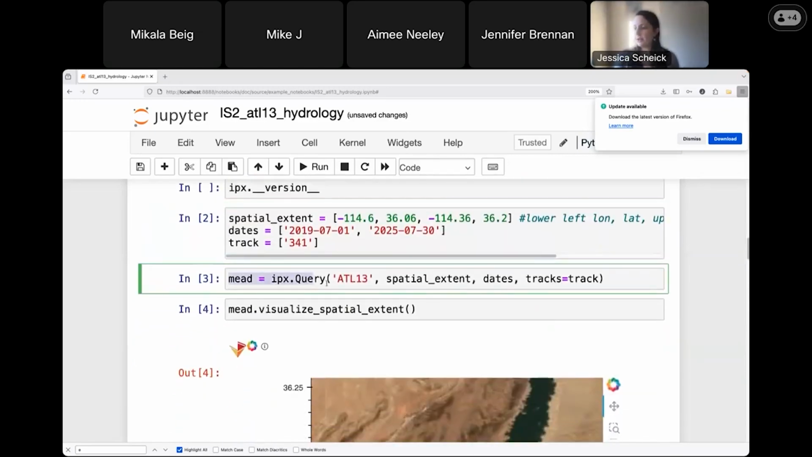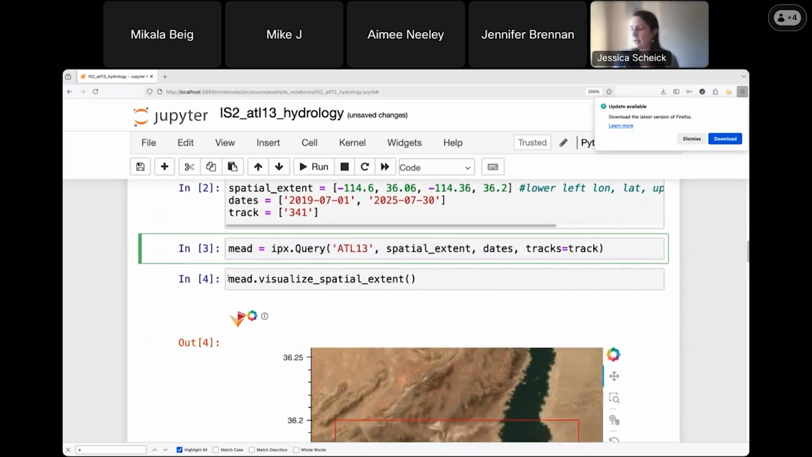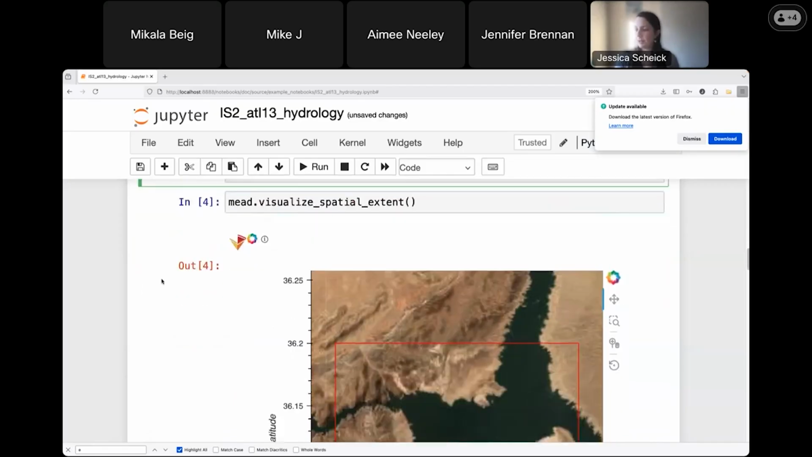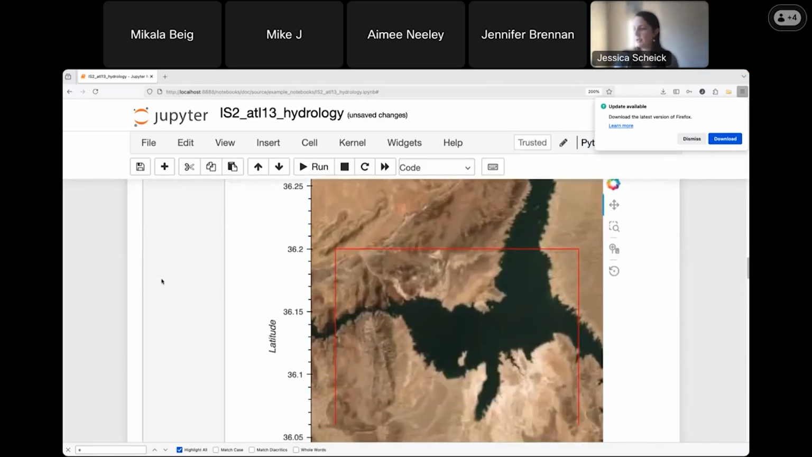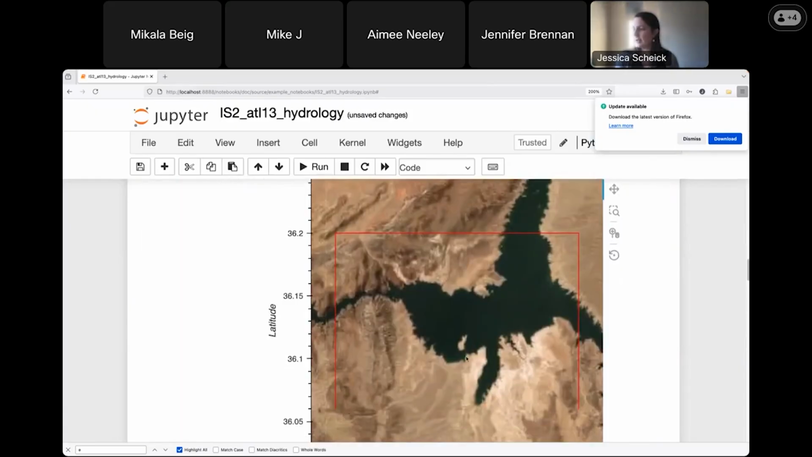So here I've created this data object, which is querying the data. We're looking at the ATL13 dataset and the spatial extent, all the information that we just added up there. And if we want to make sure we've entered everything correctly, we can run this handy function to visualize our spatial extent, and that provides an interactive map.